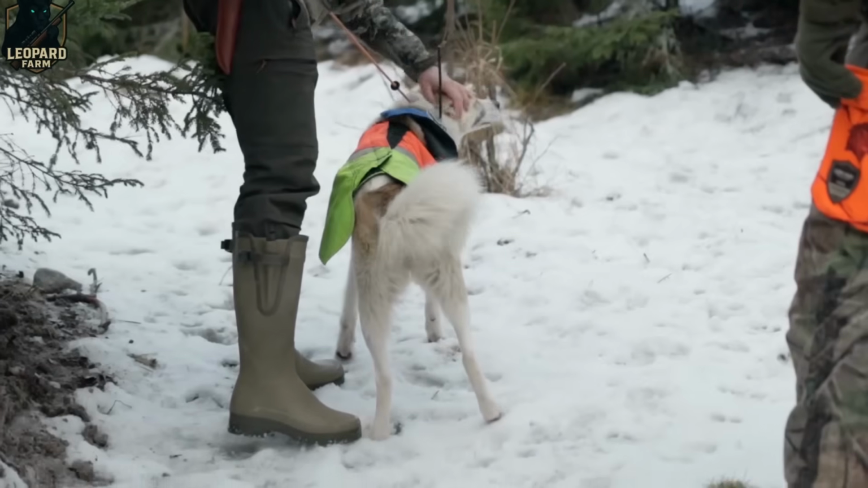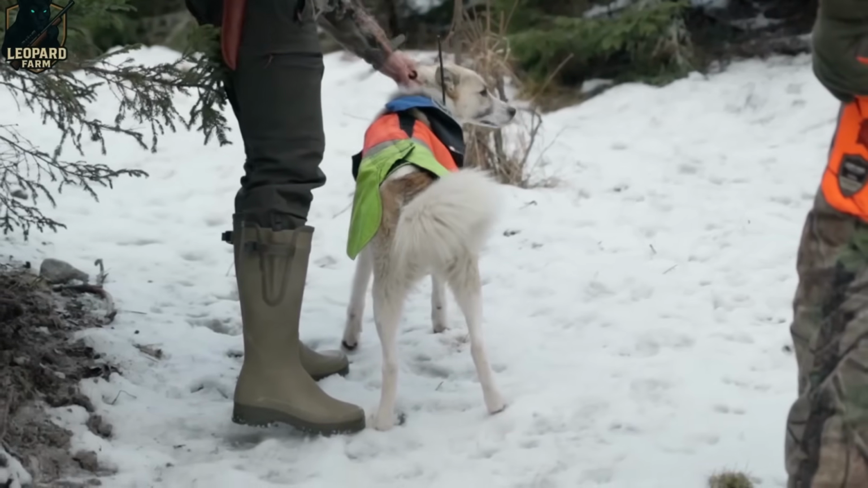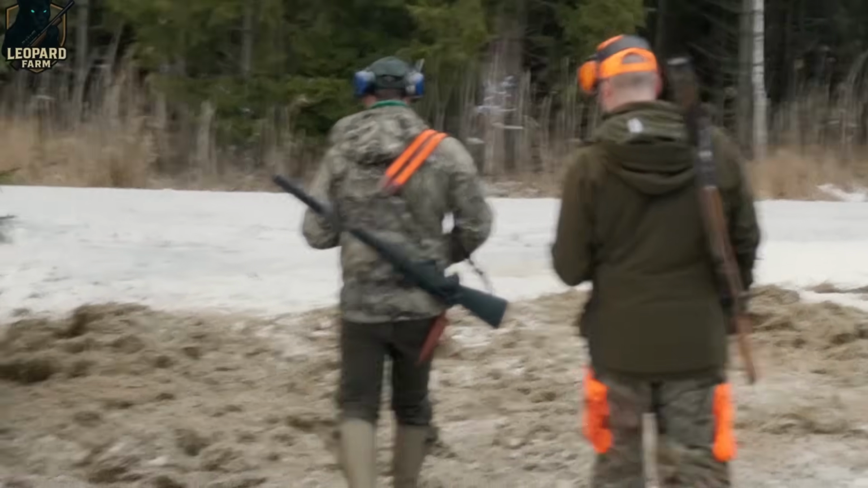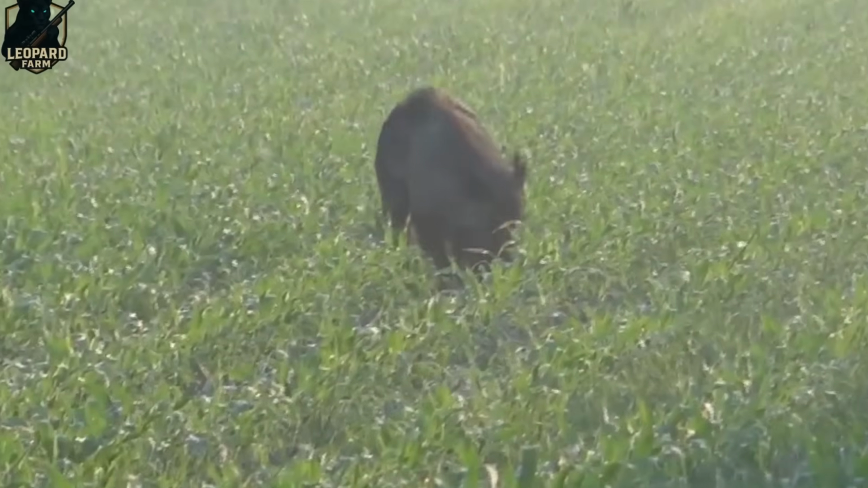As the boars scattered through the dense woodland and raced toward the perimeter, we stayed hot on their trail. The chaos was real, but so was our determination. With precision and teamwork, we managed to intercept and bring down several.